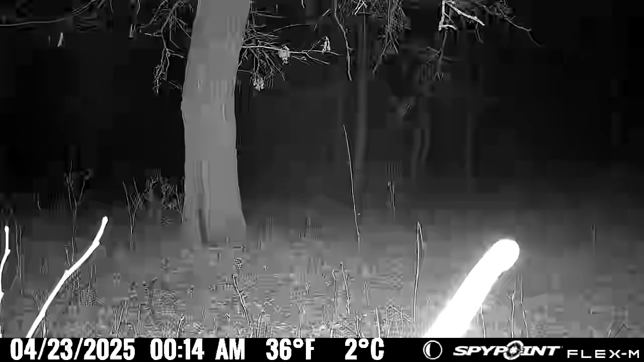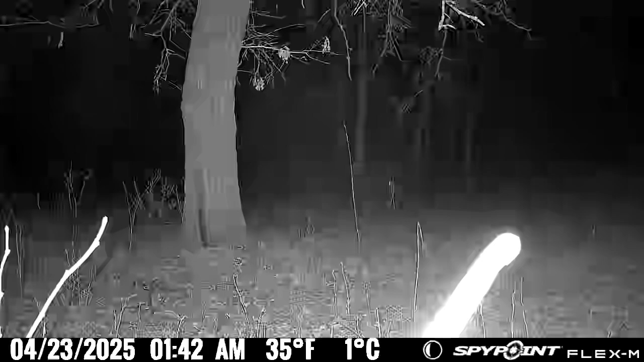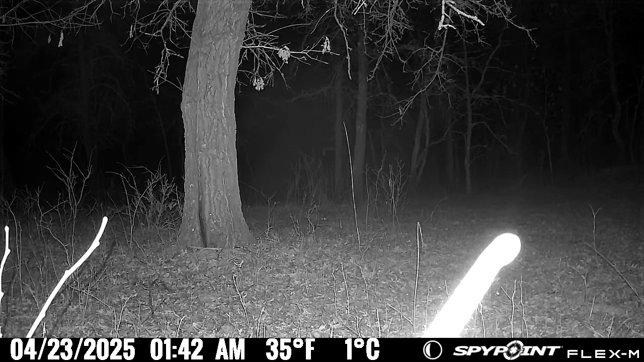Oh, and this is a night one. There's these little eyeballs. You can see little eyeballs here. I don't know what this is, but later in the footage you can see deer come in, so I'm assuming that's what it is here. This was at 14 after midnight. And then you can see the eyeballs still again. This is 1:42.